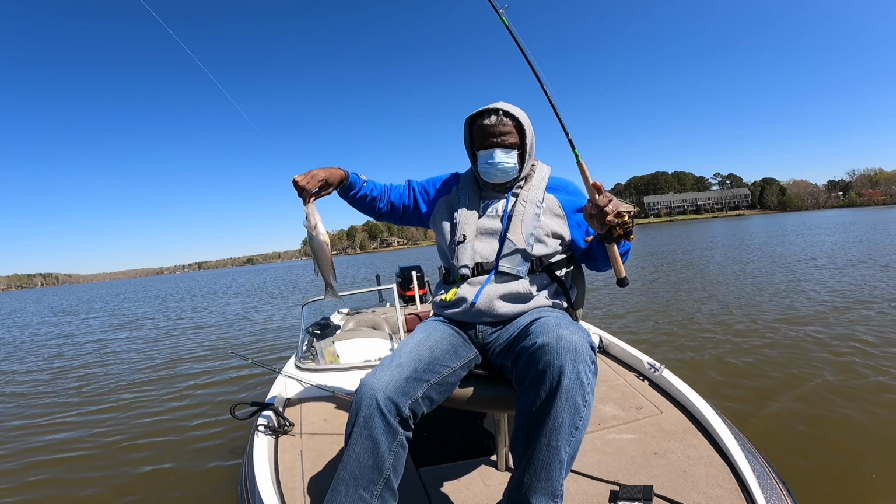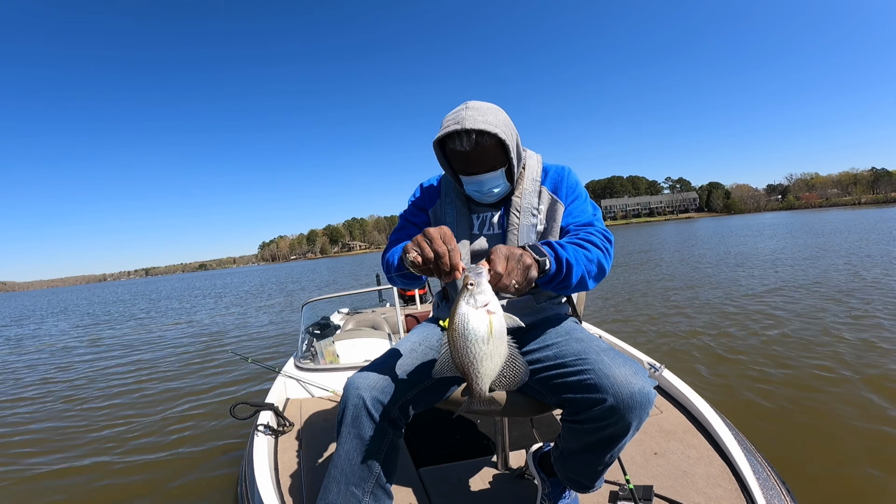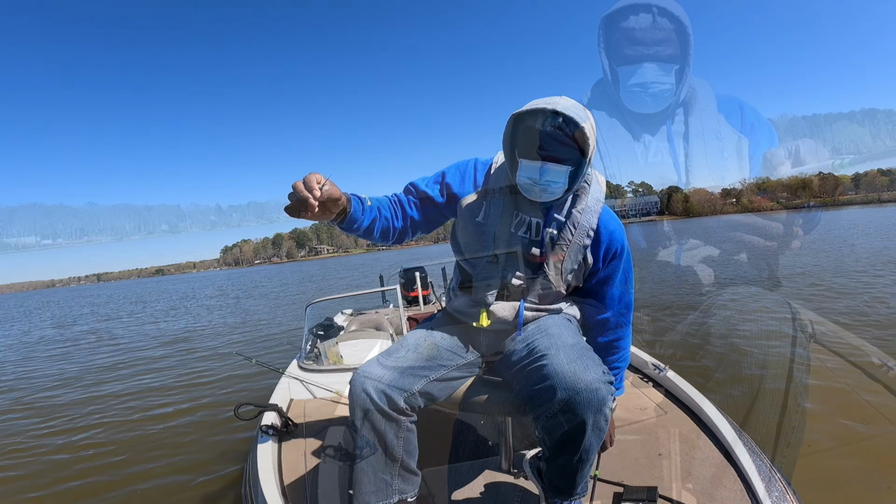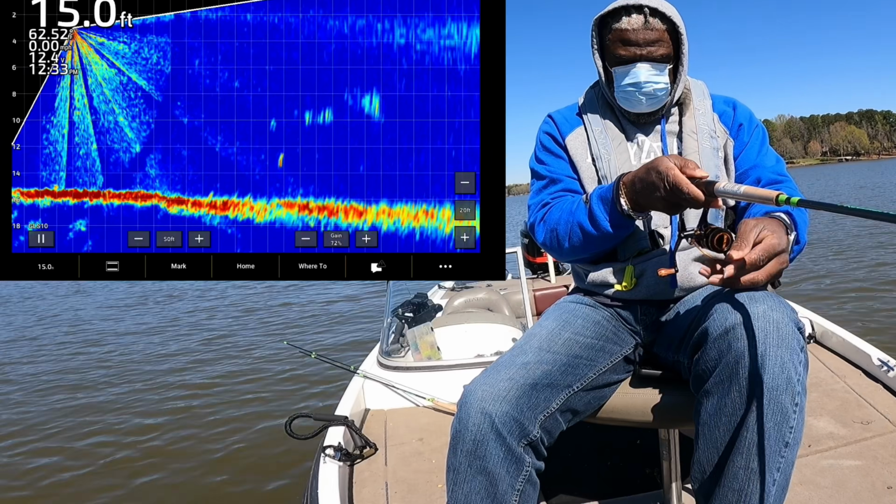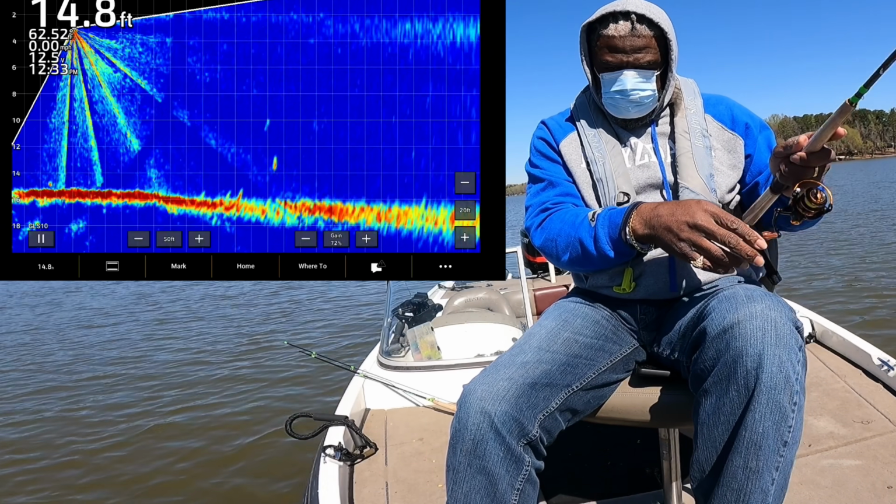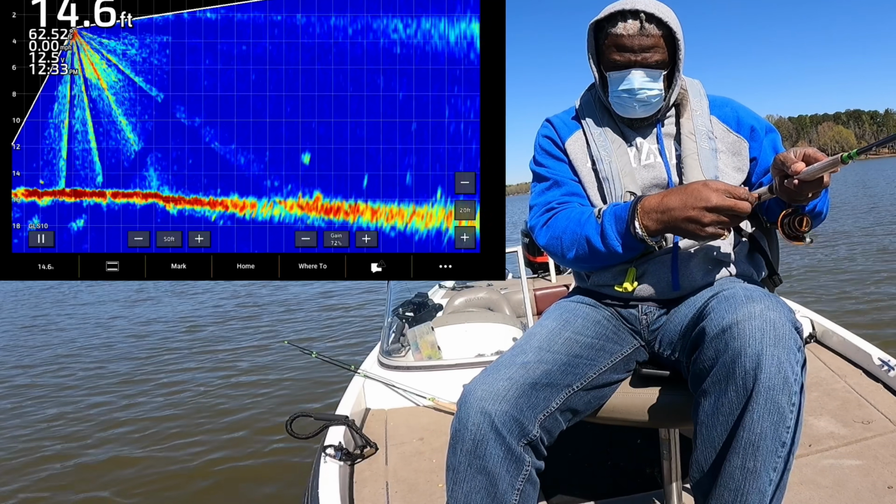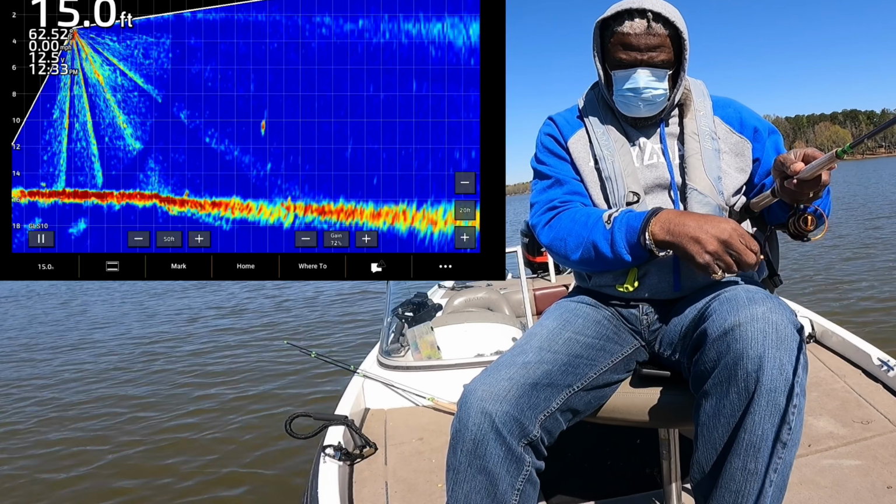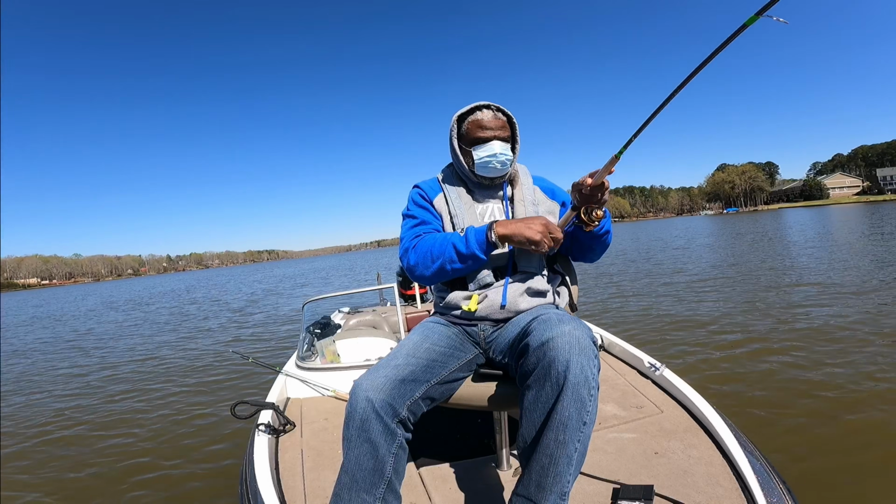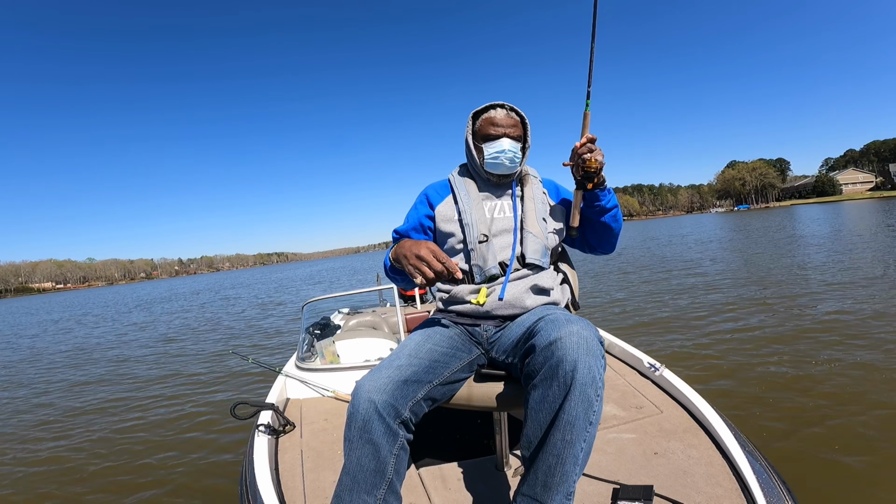That was Crappie. Couple more out there too. I ain't gonna throw you back there yet. There she goes. That's another one that reacted. Decent fish too.